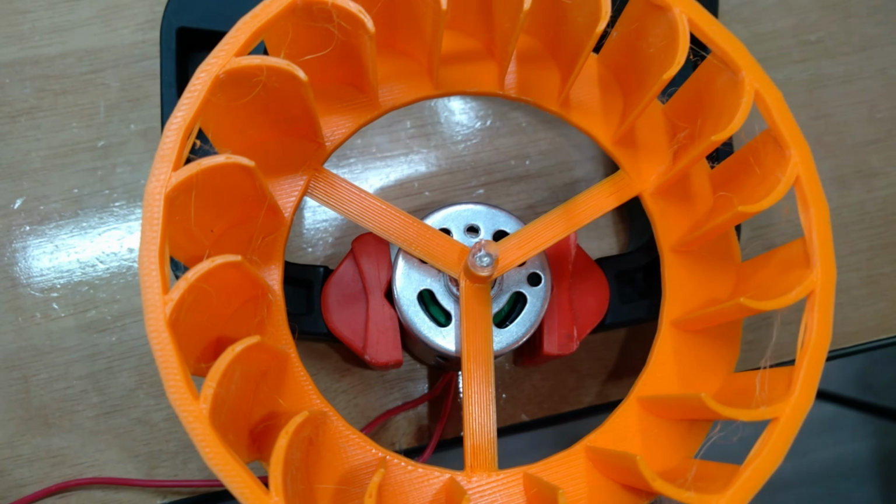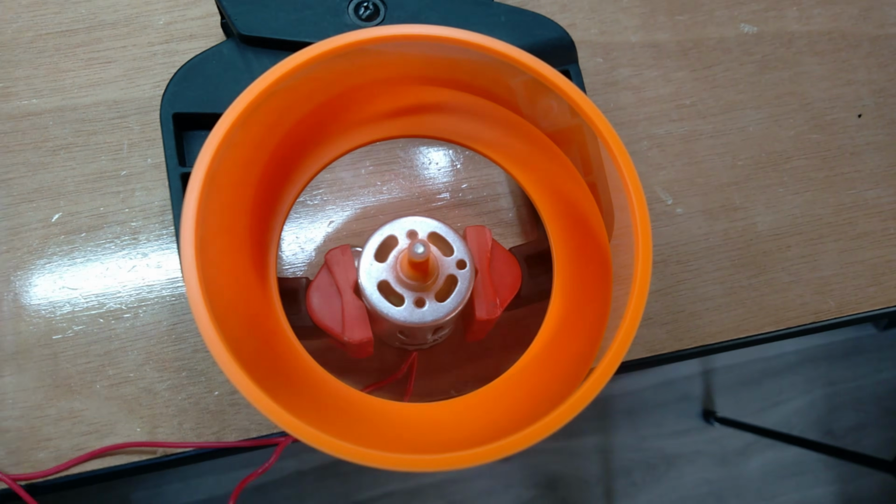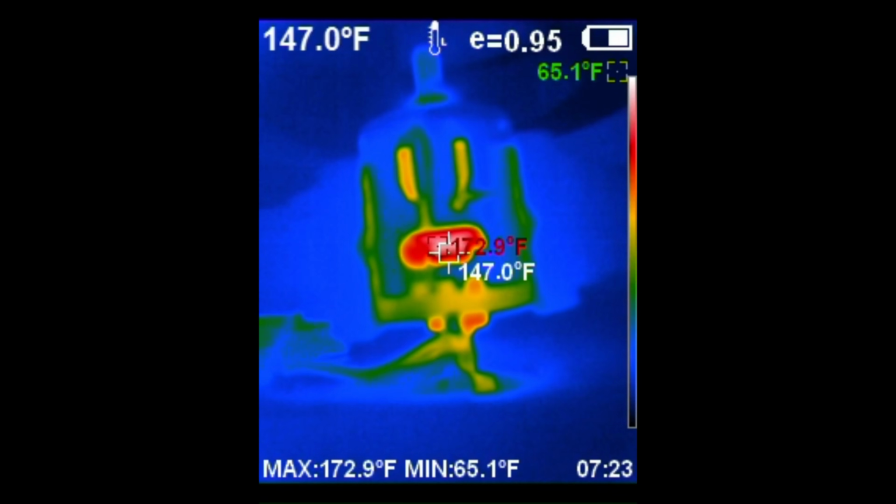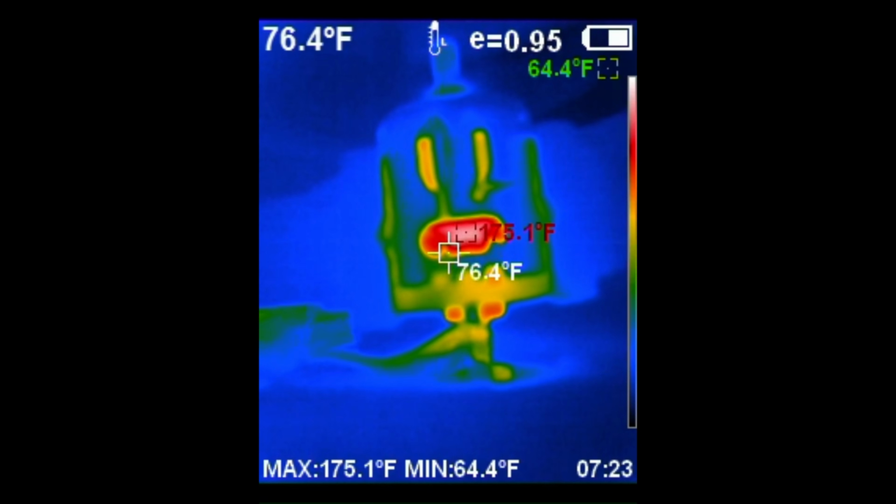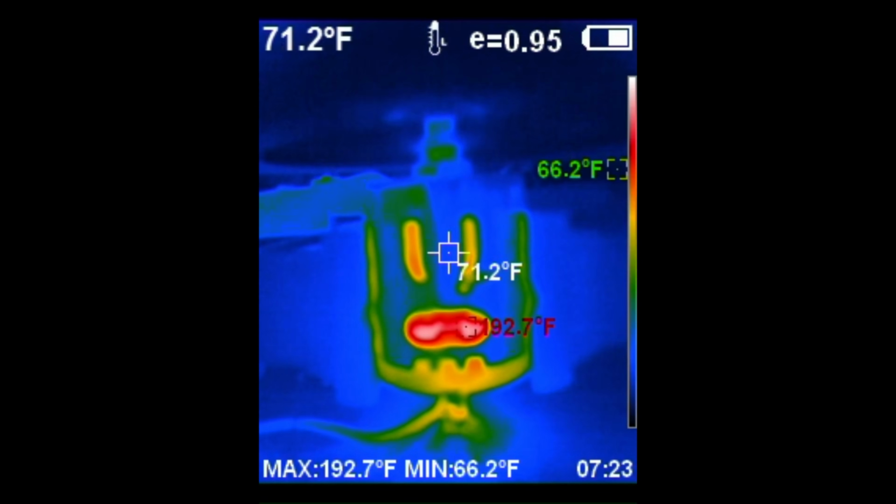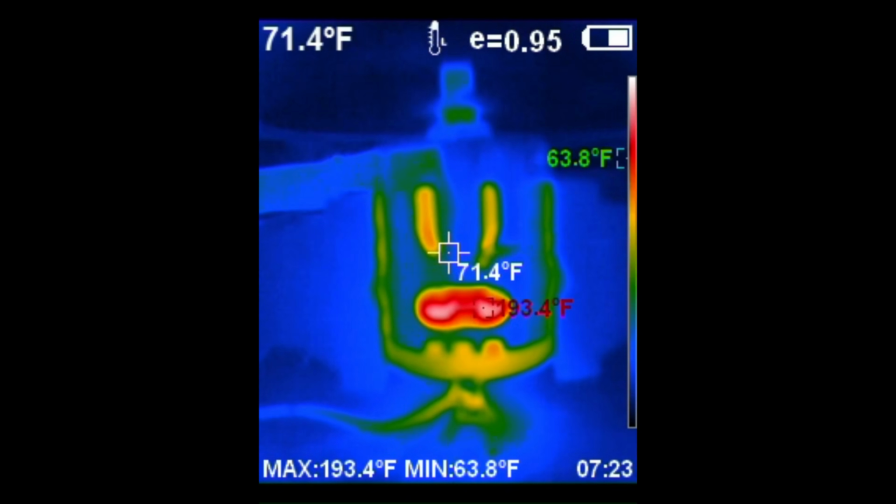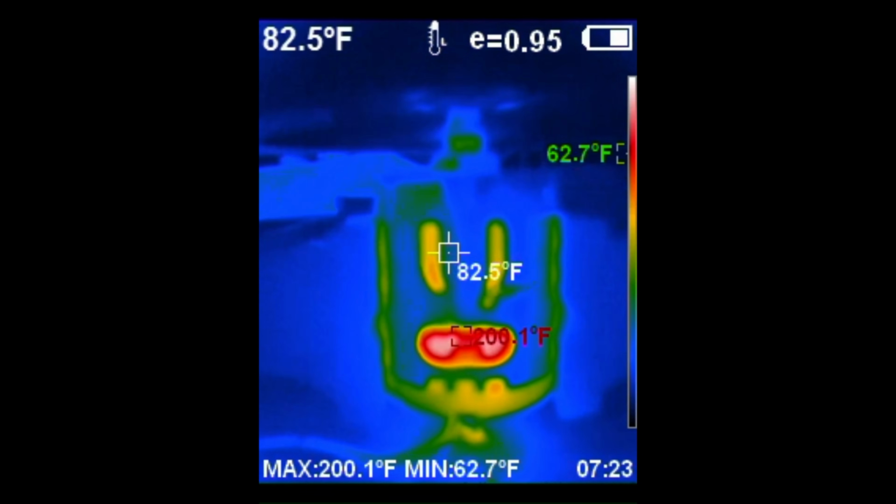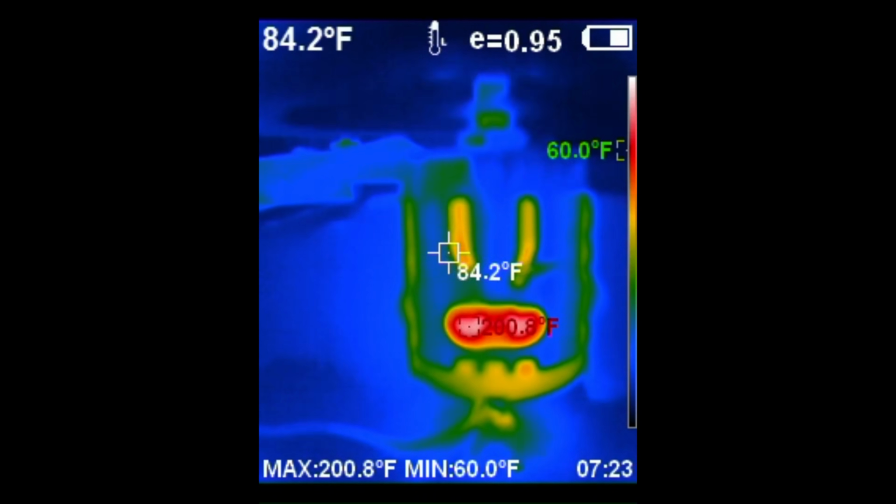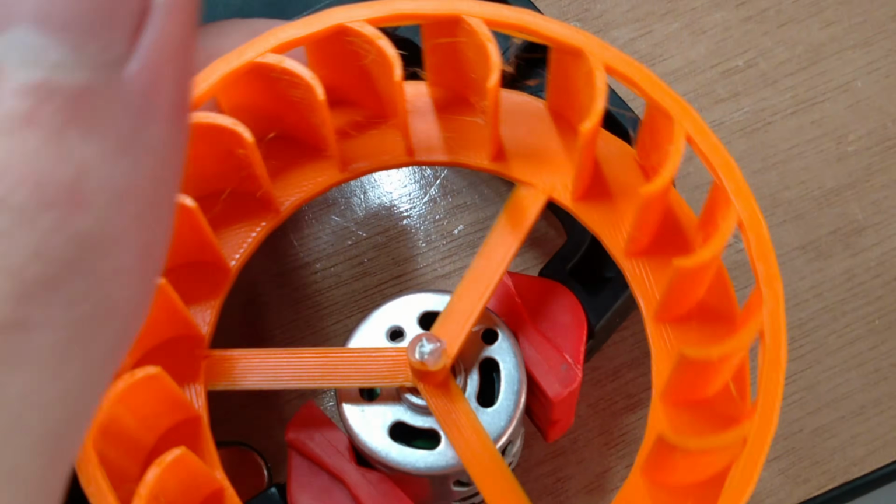Large impeller. With the larger centrifugal impeller, this motor's under heavy load. Coils at over 170 degrees Fahrenheit. If we go down to our brushes, those are really hot. Guess that's why the bottom of these motors get hot after running under load. Think we just hit 200 degrees Fahrenheit. That could almost boil water. This one put some serious load on the motor.